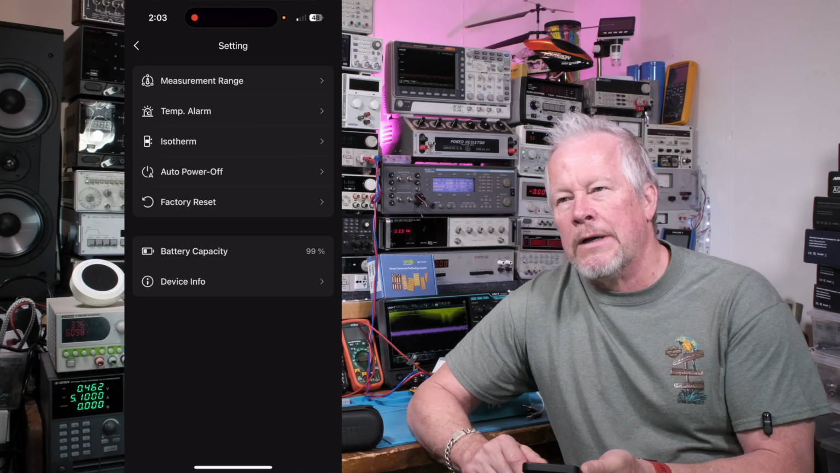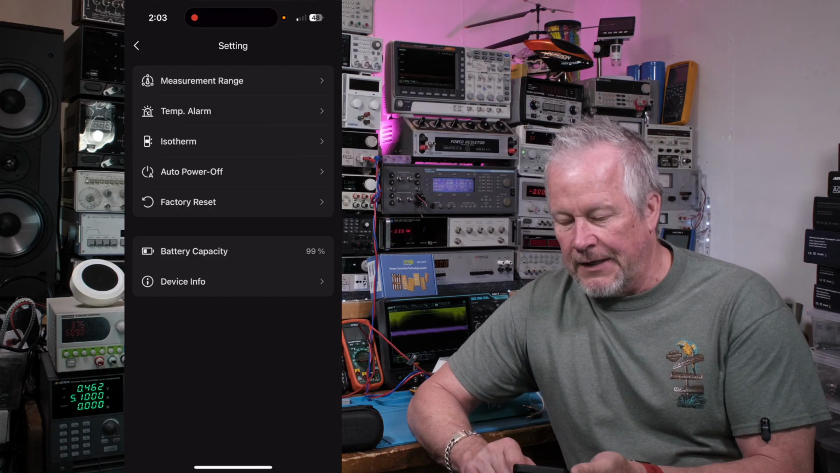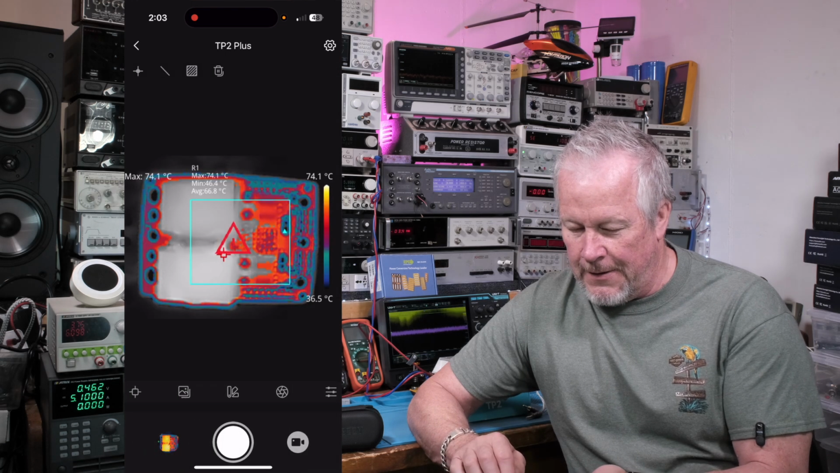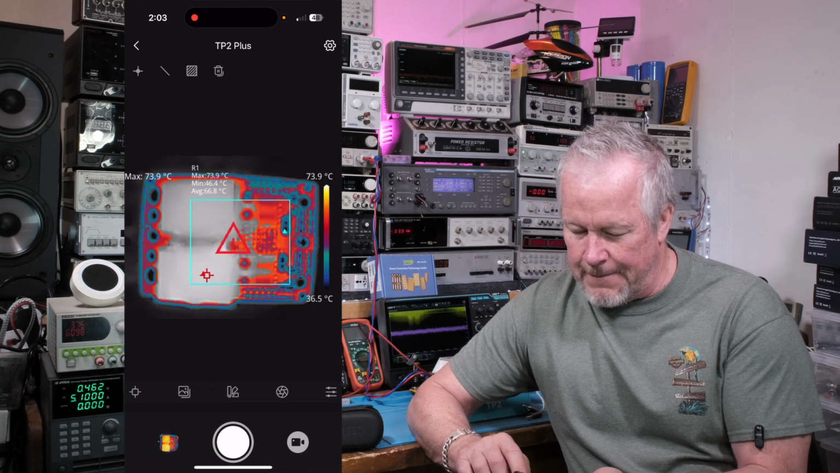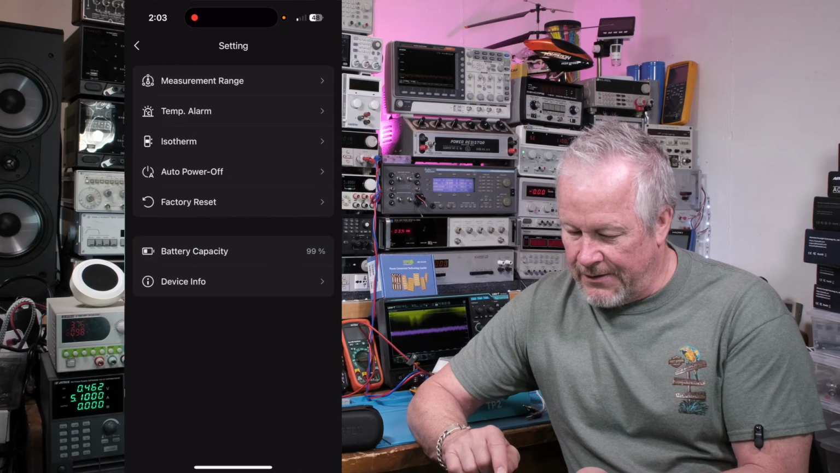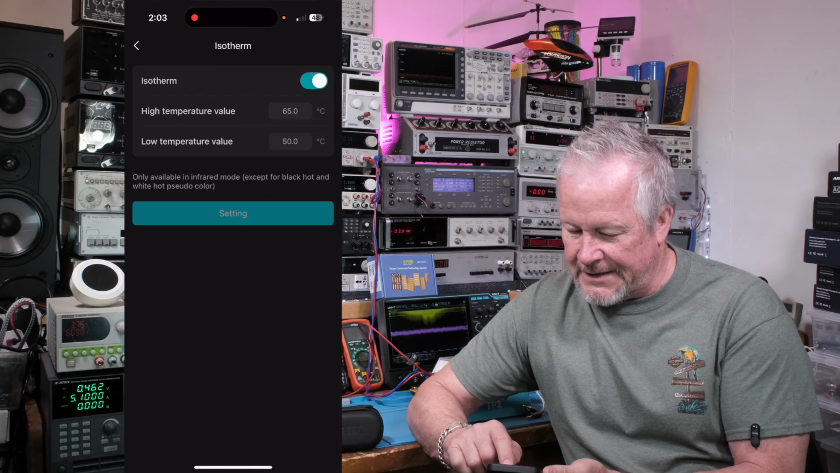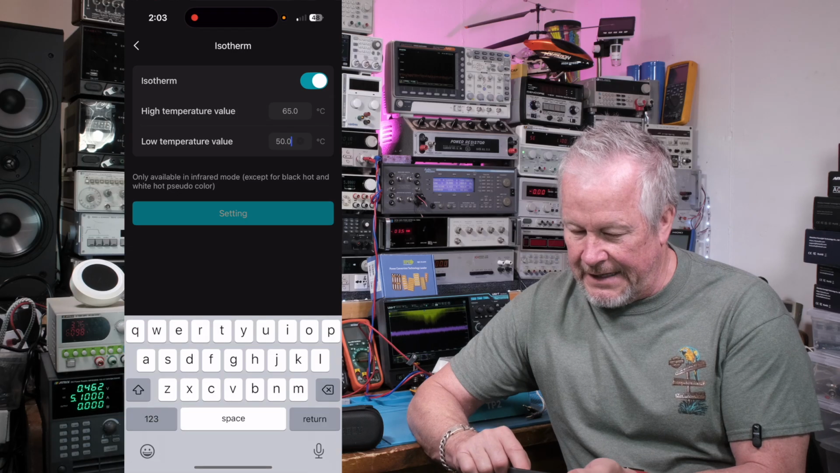Maybe I wanted to go anything above 65, then it'd show me that. So maybe we should try that. Okay, so that's where it's set right now, right? Here, let's go up to the isotherm. Let's see if we can do that. Let's say low temperature 60.